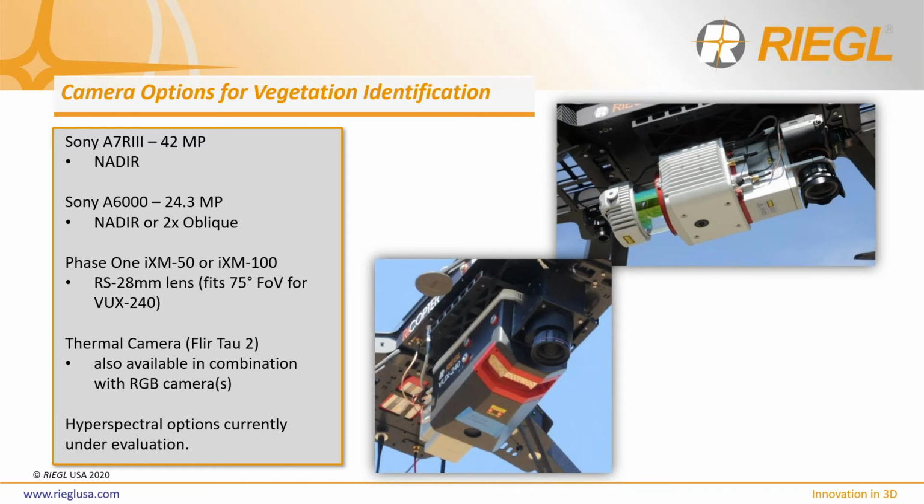The FLIR Tau2 thermal camera can cover your IR frequency ranges, while a hyperspectral option is currently being developed. If you are interested in colorizing your point cloud, RGB camera options are available in Sony and Phase One cameras listed in this slide. As you'll see here, these red circles are circling the FLIR Tau2 thermal camera.